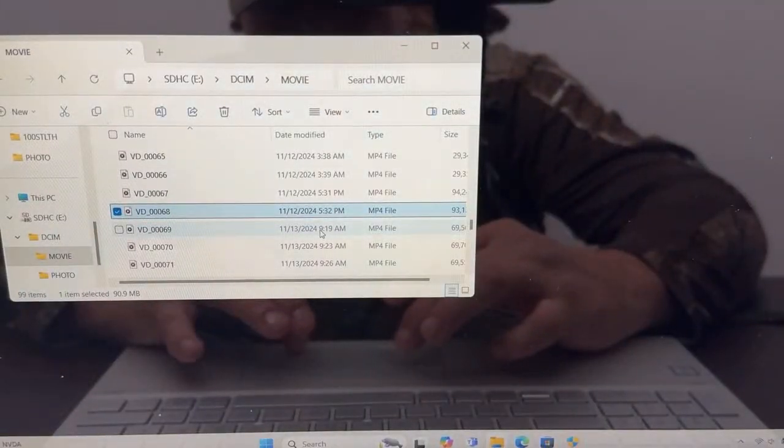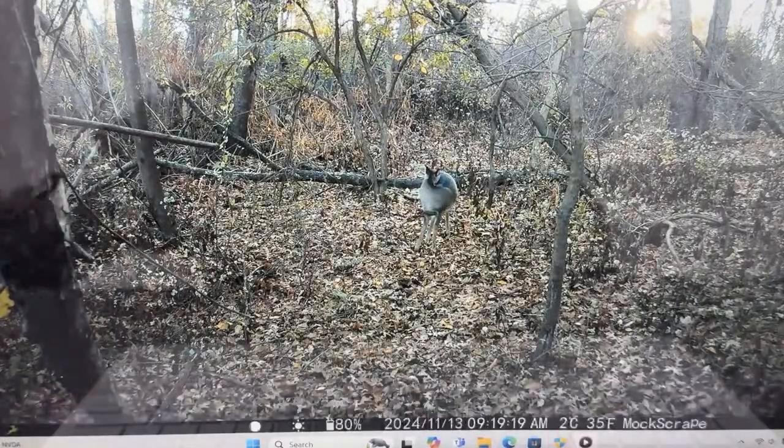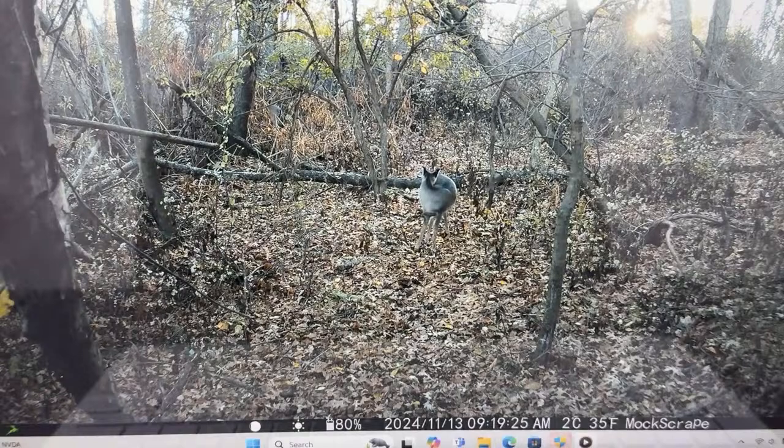Okay, this is the 13th at 8:19 a.m. And there's a doe, what's it say? Does it every time, don't matter how much space is used. Phone literally stops 30 seconds before a shot. You see buck coming.